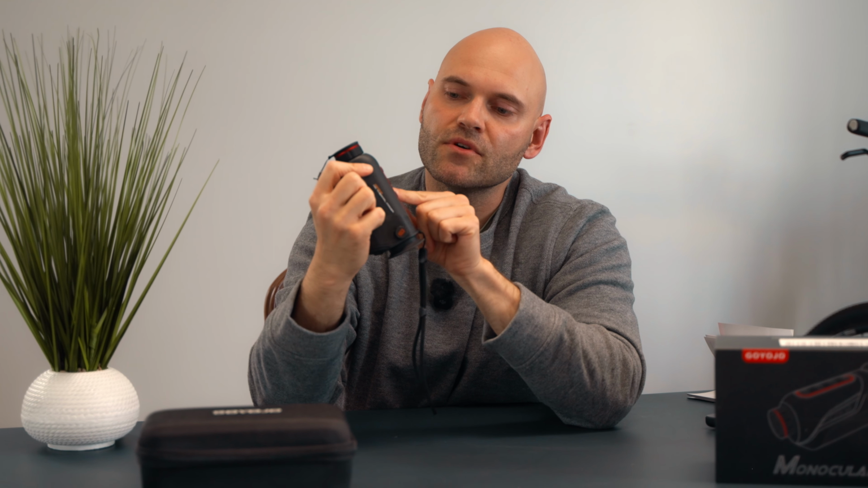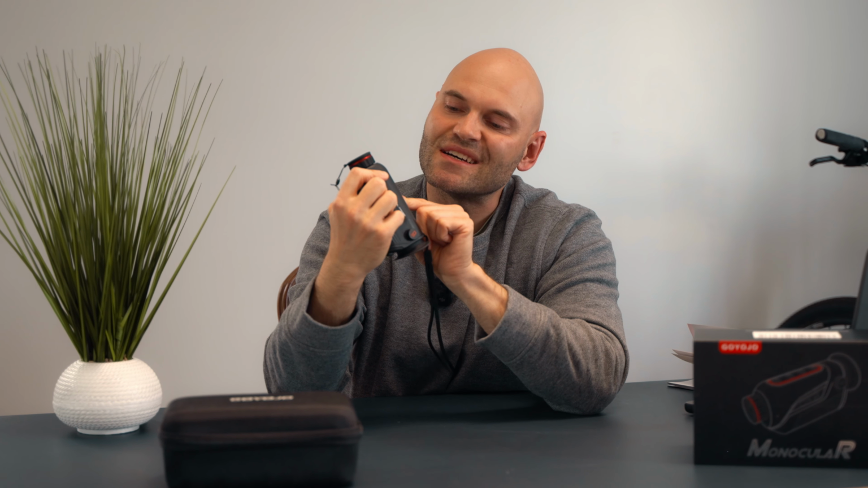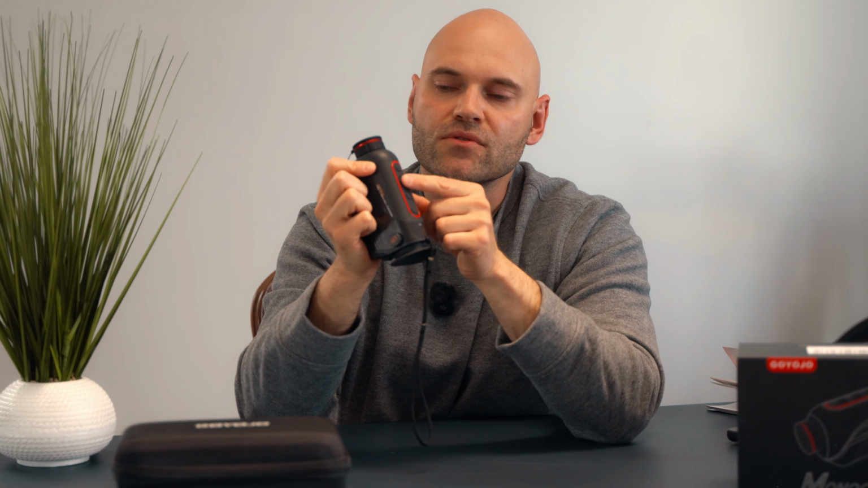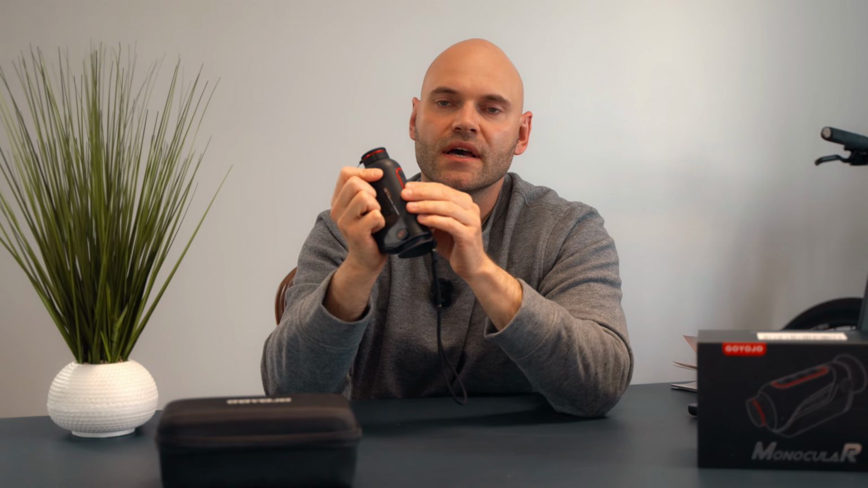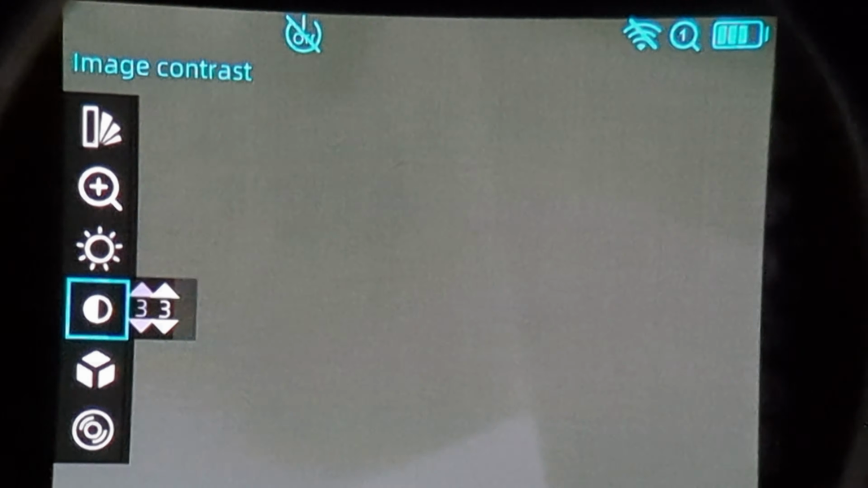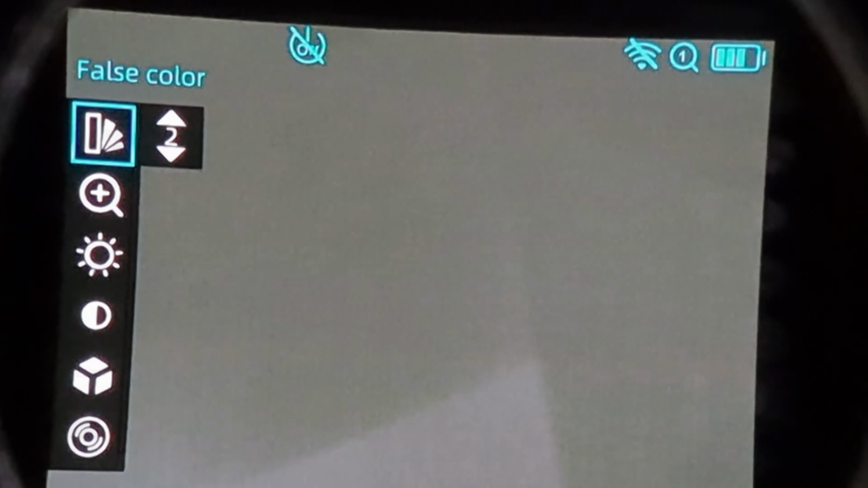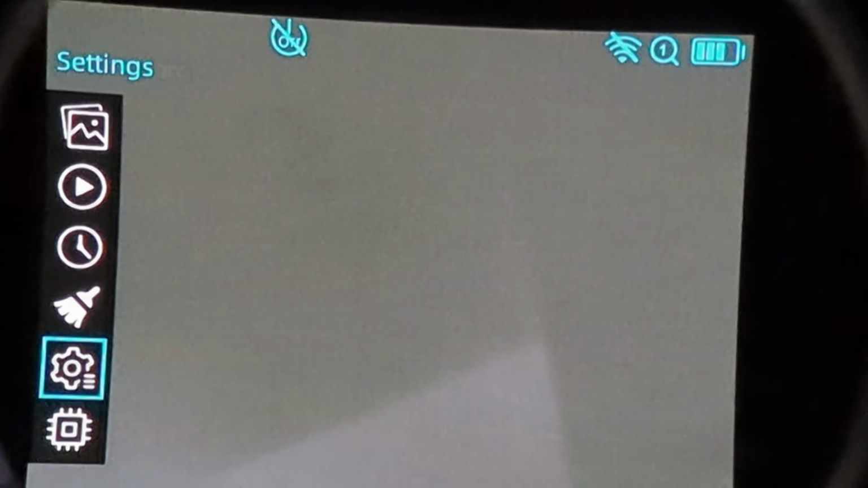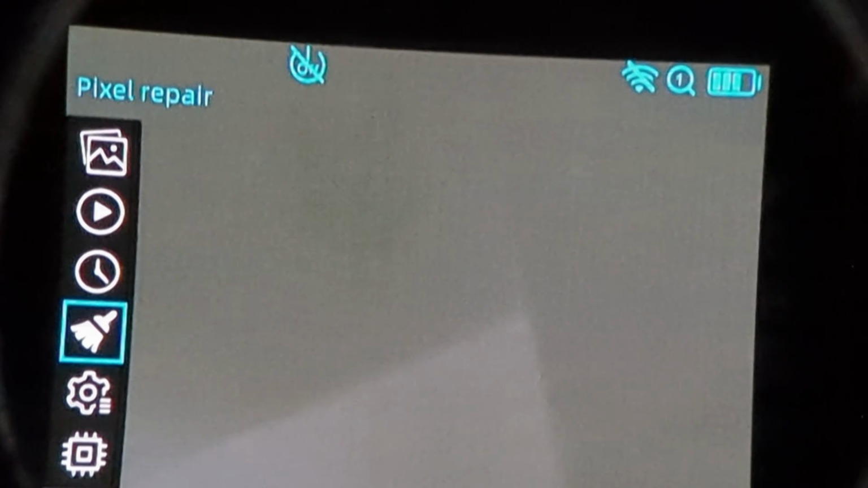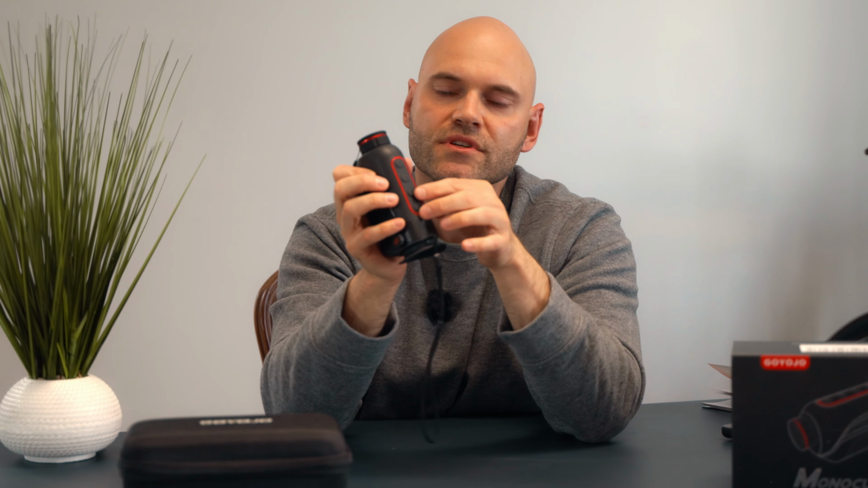These buttons have a second function. For example, this mode button over here is like a sun or brightness. When you hold it longer, it's gonna enter the menu. You have some options there to adjust: brightness, contrast, I think some kind of target, hotspot, Wi-Fi, general settings, and a few others. You toggle this by using these buttons.